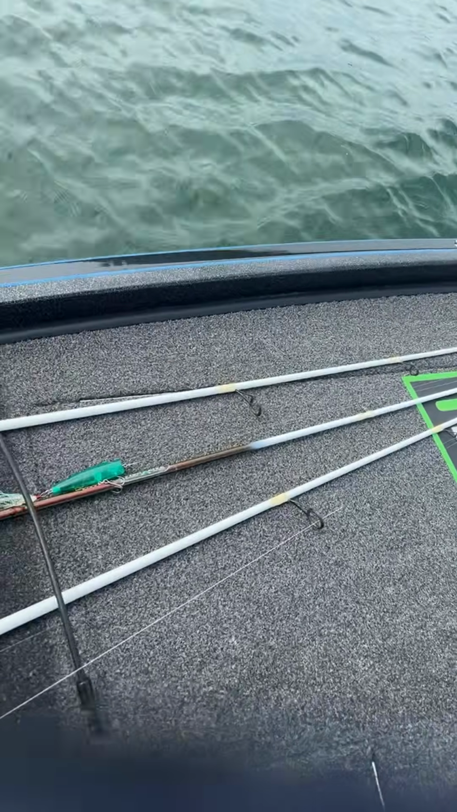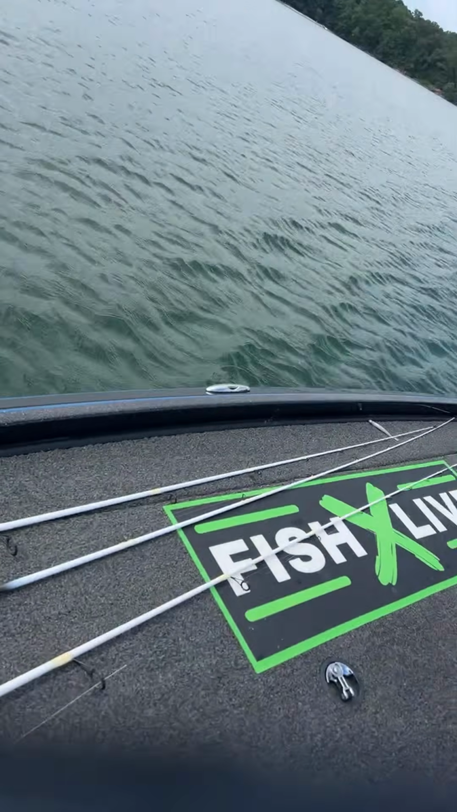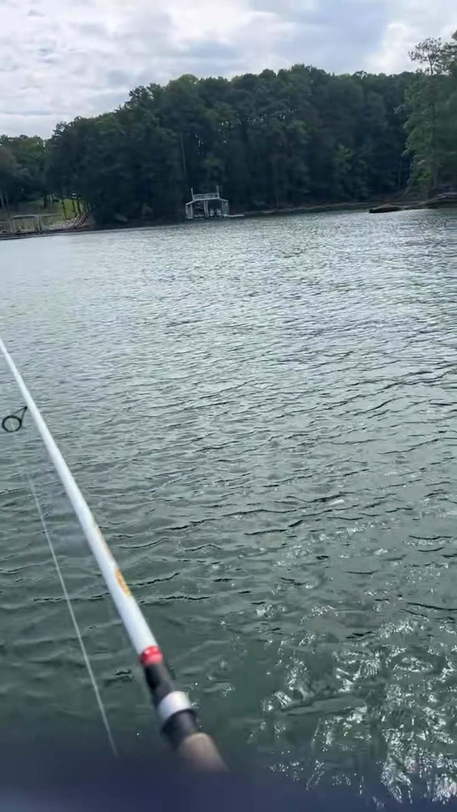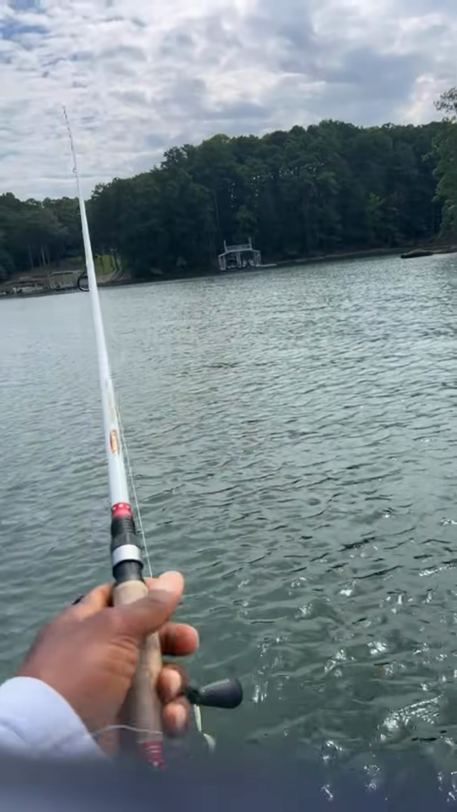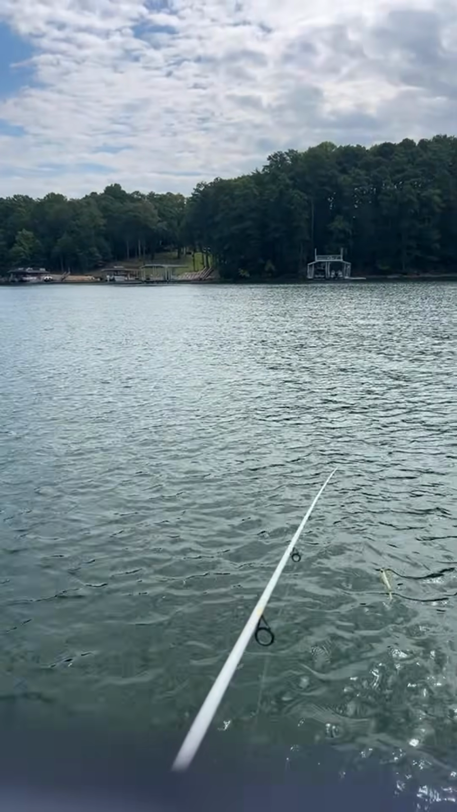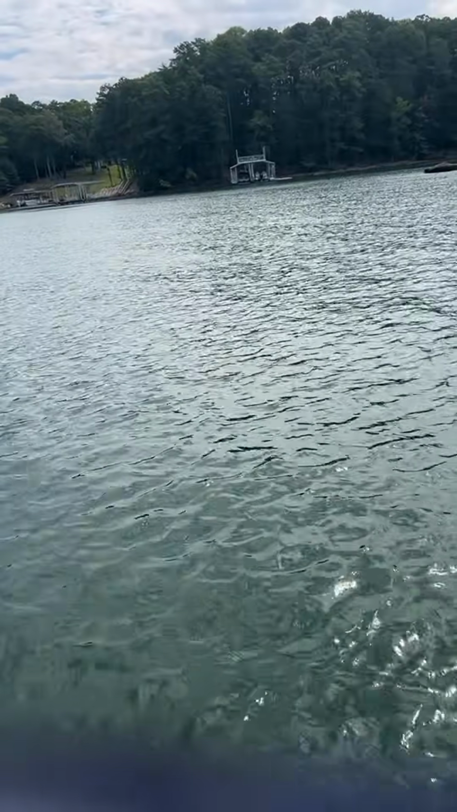We have a kind of cooler day out here today, guys. If you take a look around, it's not really a sunny day. It's kind of cloudy, a little windy. These are the type of days when this water has just a little bit of a ripple on it. These are definitely some good topwater conditions right now.